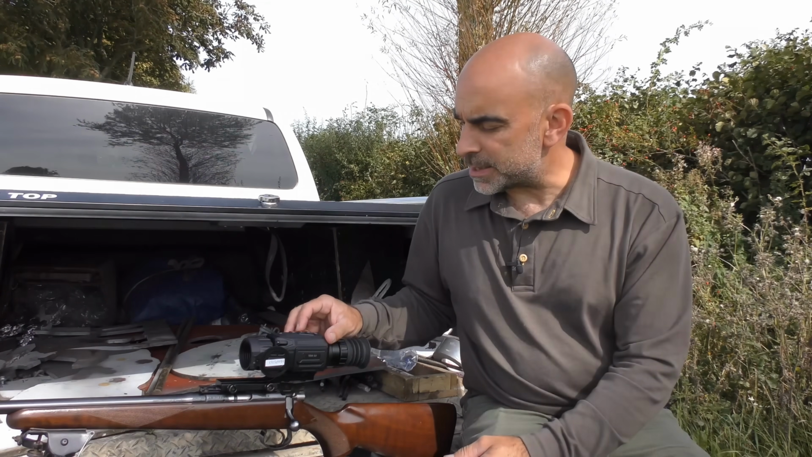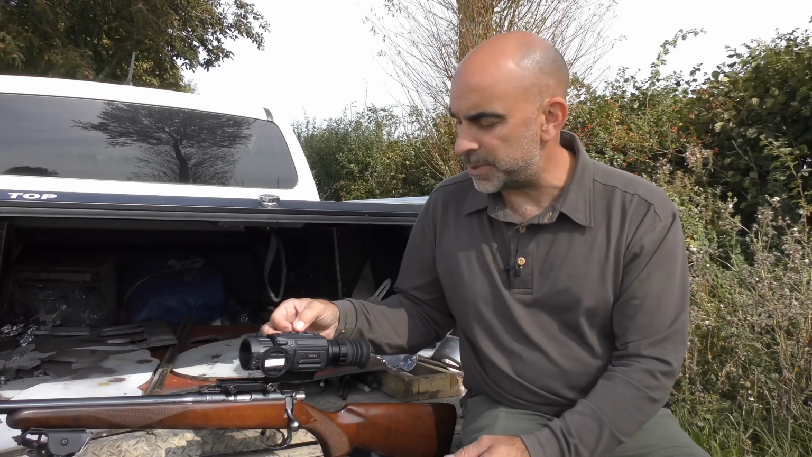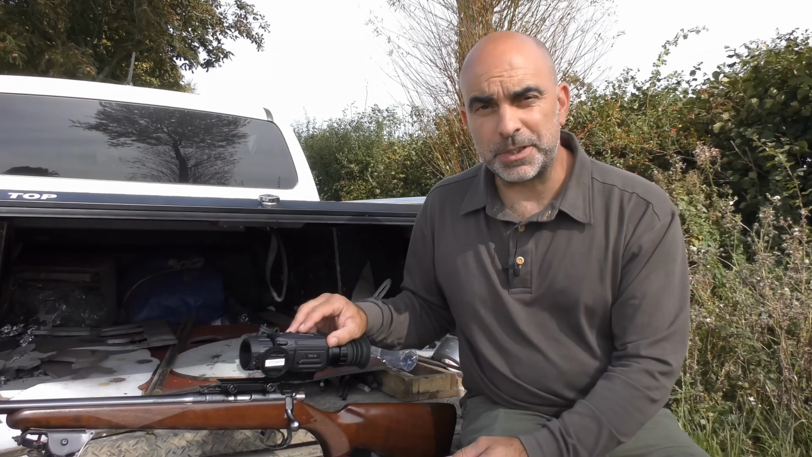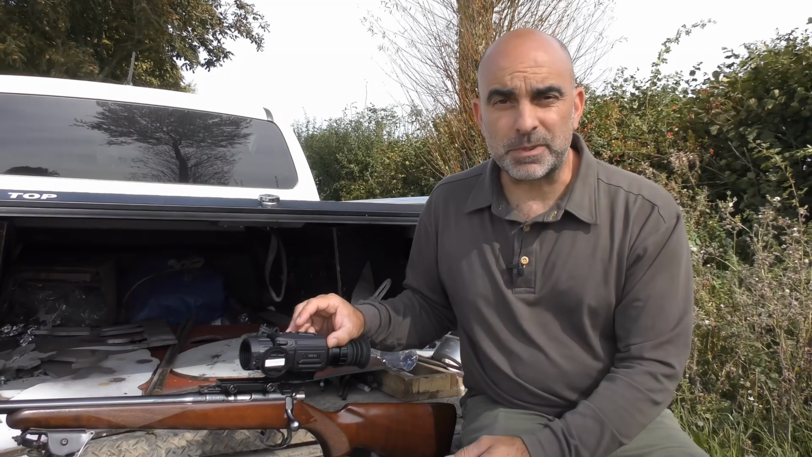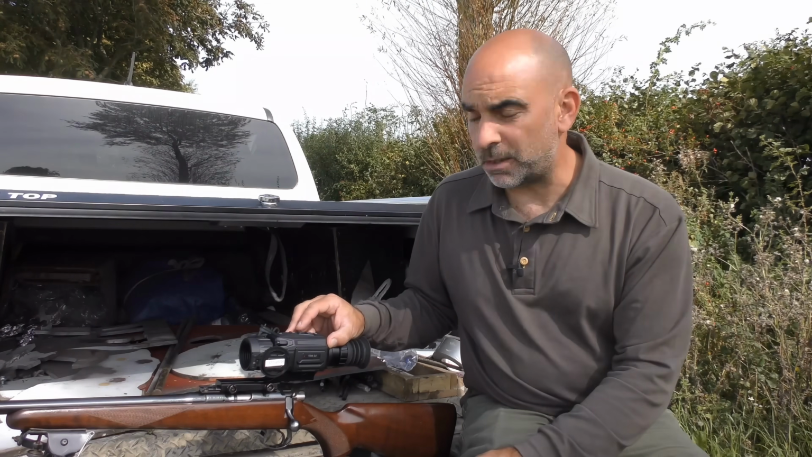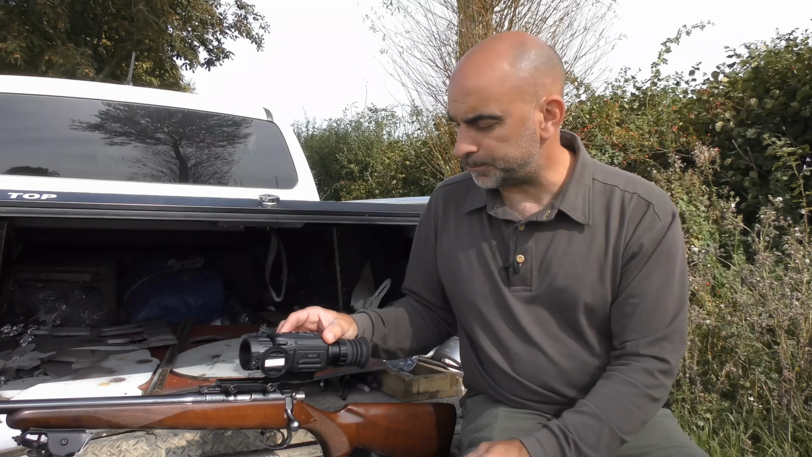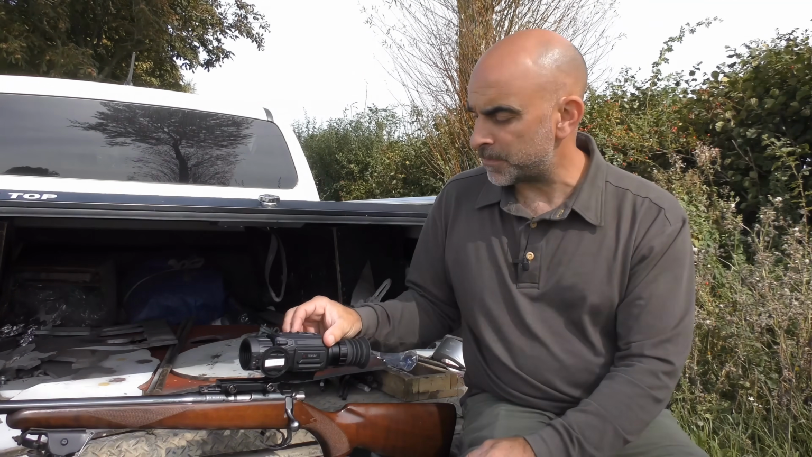Moving further back is the camera and record button, which incidentally has got 4 little raised dimples on each of the corners, and that makes it a lot easier to find in the dark if you want to record something. And a short press does still image, and a long press then starts and stops the recording, which saves to an internal memory. It's also got a recoil activated record function.